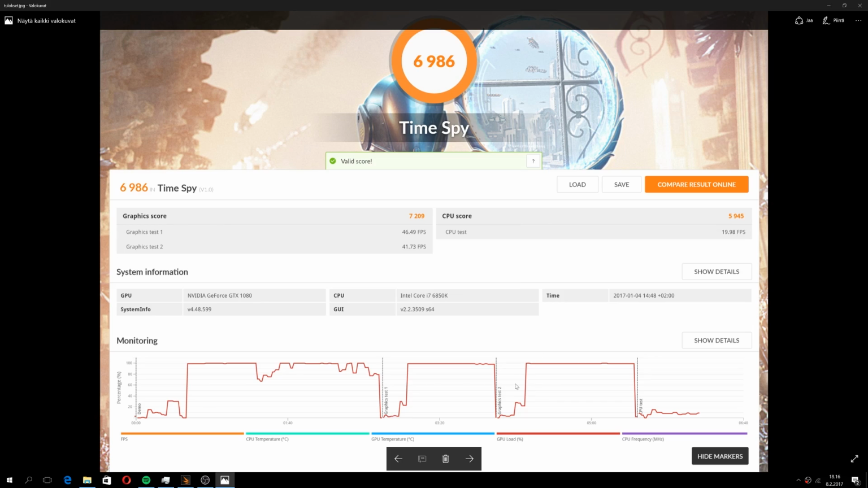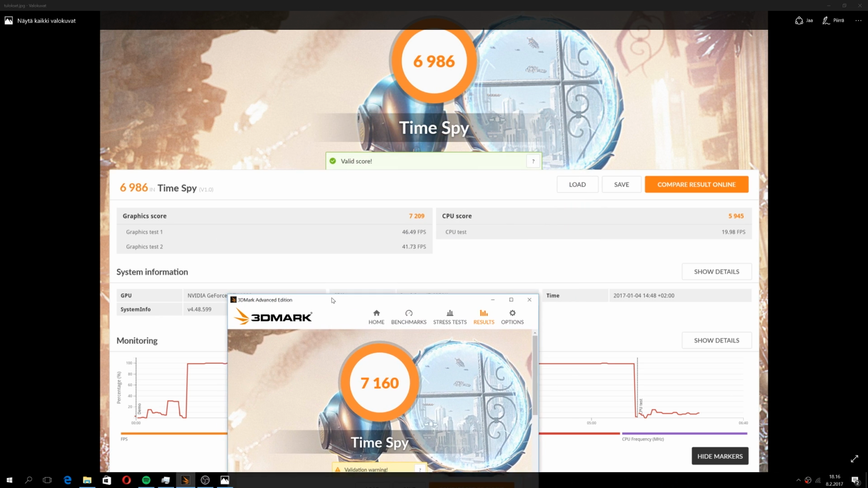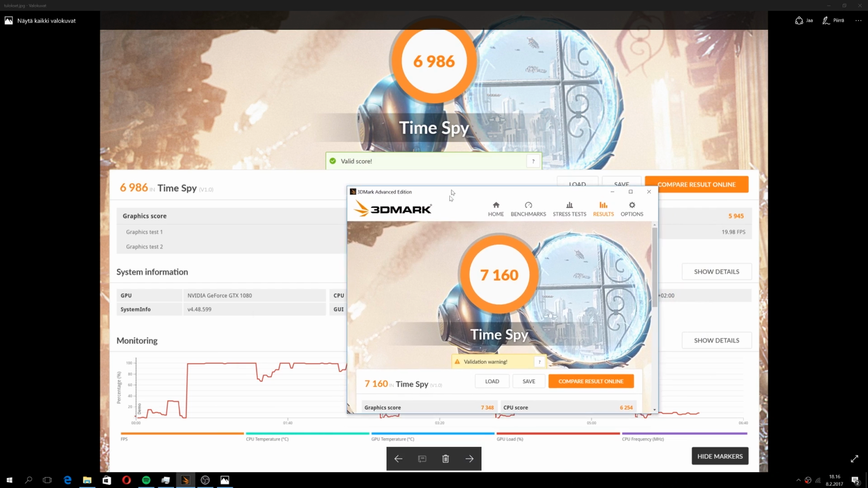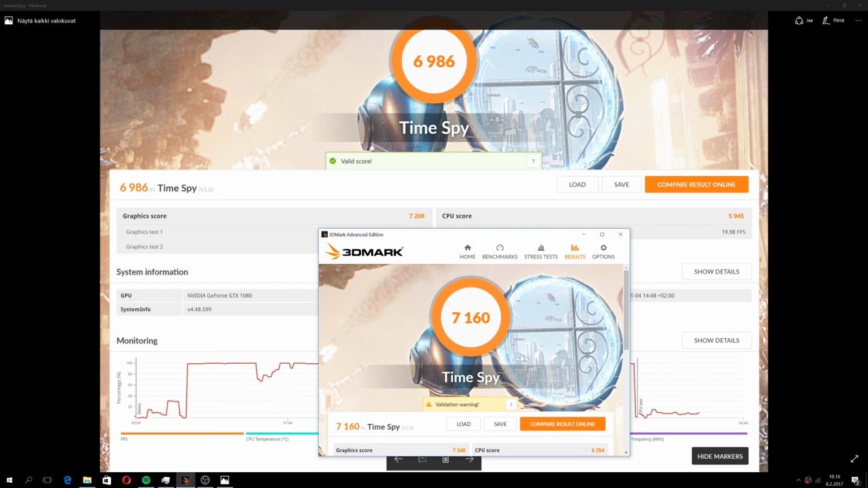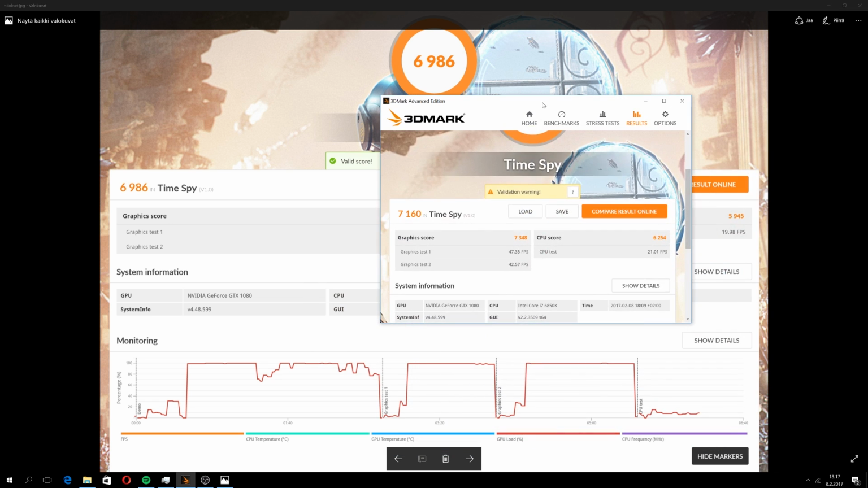The test is now ready and here is a screenshot of my last attempt and here is the new result. It's better! You just need to take your computer outside. And if we look at this, my graphics score is 100 more and CPU score is 300 more. So this helps more with the CPU side.